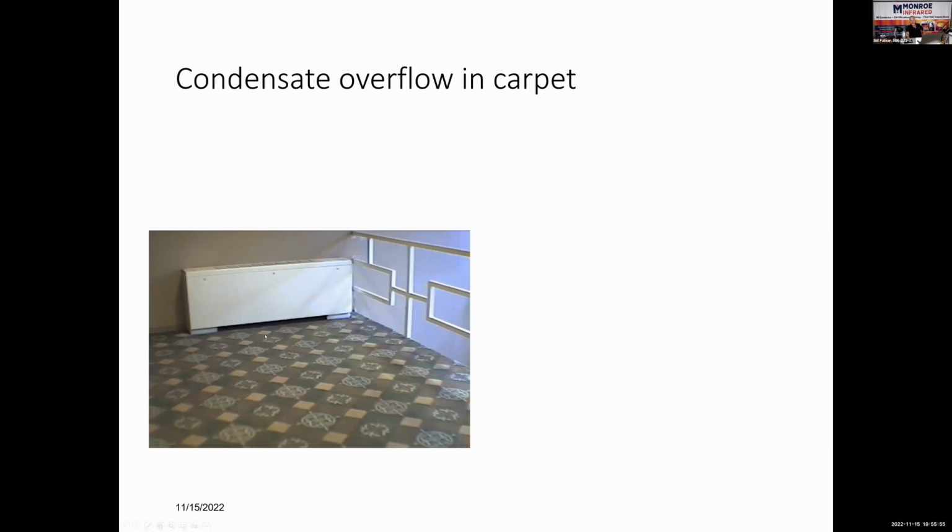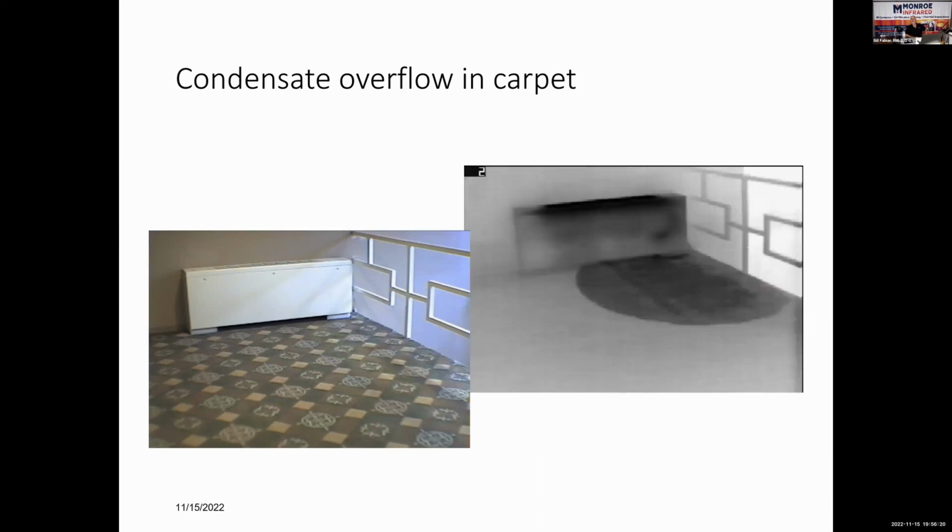So the air conditioner draws air in at the bottom, moves it across a coil inside the air conditioner, and exits the air conditioned air out the top. And when you move that air across that coil, condensation forms, and there's a condensation collection pan in there with a drain line. Well, the drain line had plugged up. So the condensate pan filled up and spilled out onto the floor.